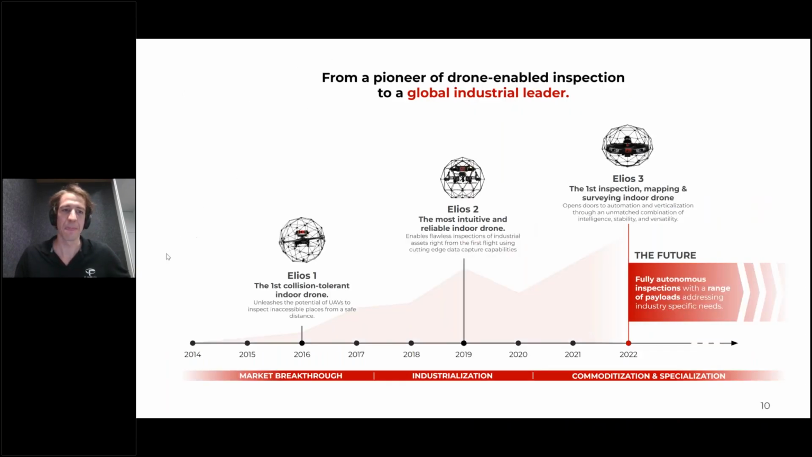And we started with Elios 1 in 2016. Really the first collision tolerant indoor drone. Again, before that, it was unheard of to use commercially a drone inside. And we could demonstrate that, in these challenging environments, you can survive collisions with Elios 1 and fly in there with a minimal feature set for inspection, but really proving the concept.